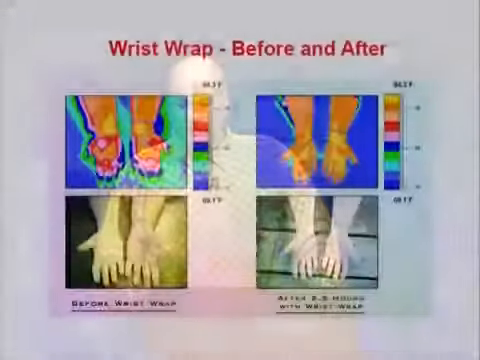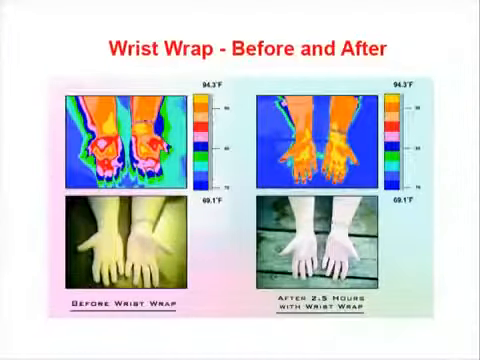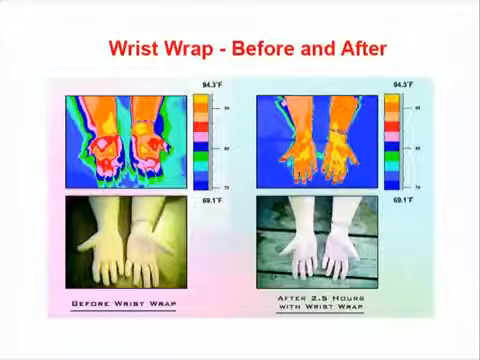Carpal tunnel. Carpal tunnel surgery doesn't fix anything. So what they do is they're dealing with a symptom. What this person did here, and I picked them because they're a pretty cranky insurance agent, they had to have carpal tunnel surgery on both wrists. So here's $1 million loss of production for them because a top producer for their insurance company. Here's the surgery, here's the cost of the surgery, here's the lost wages.